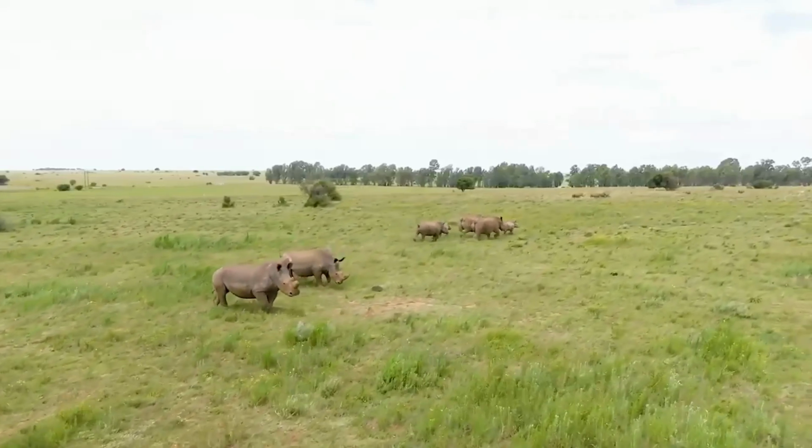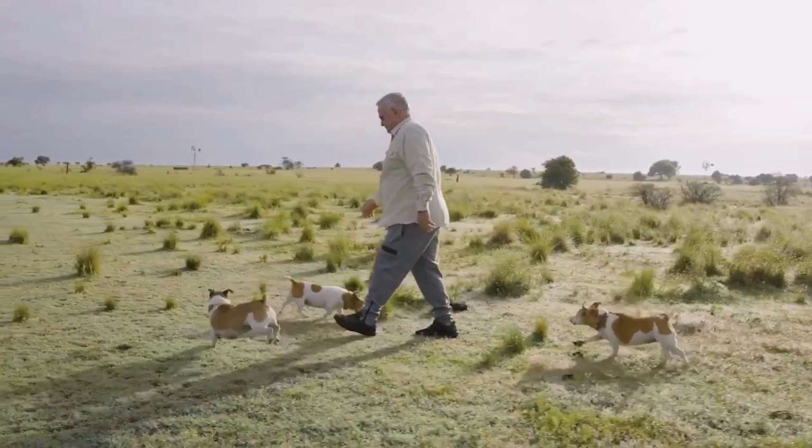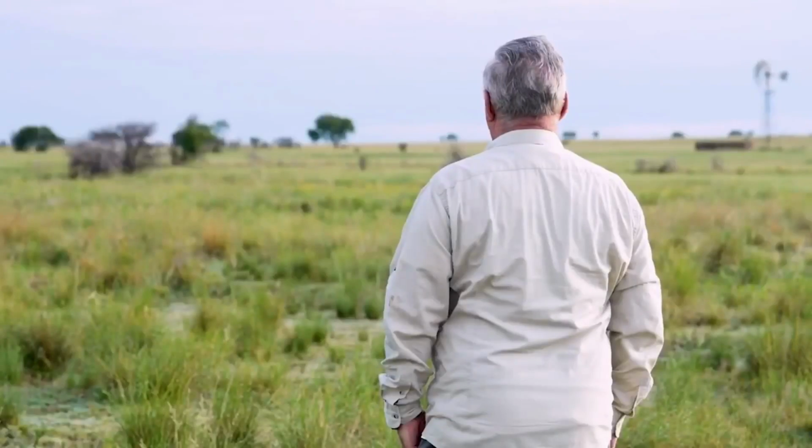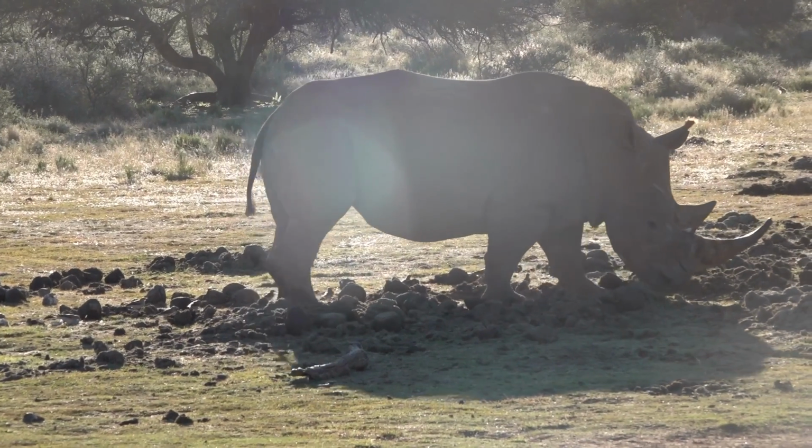Thanks, Tom. Next, rhinos are in the news as a group headed by Prince Harry acquires 2,000 farmed rhinos and says it plans to release them into the wild. Here's the story. John Hume's Platinum Rhino project produced 2,000 southern white rhinos on a ranch in South Africa, more than 10% of the world's population.